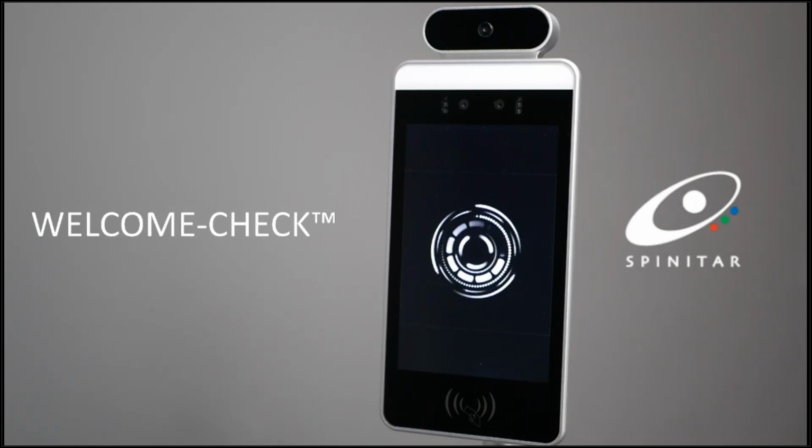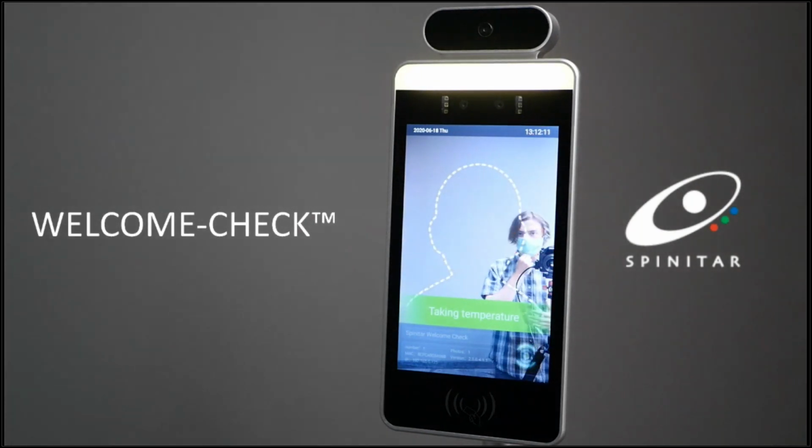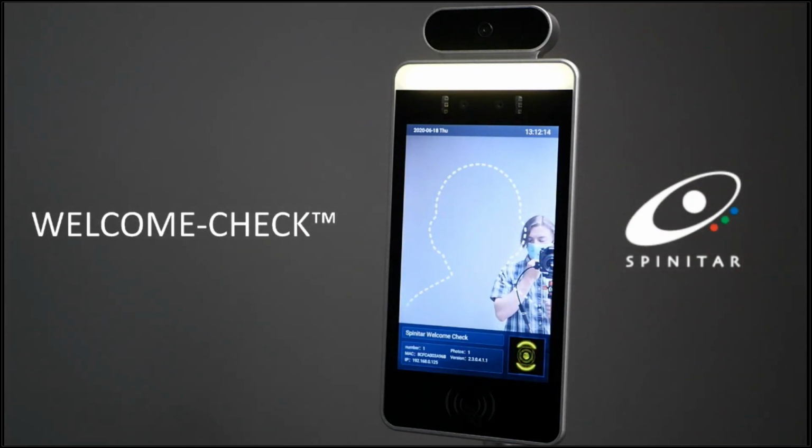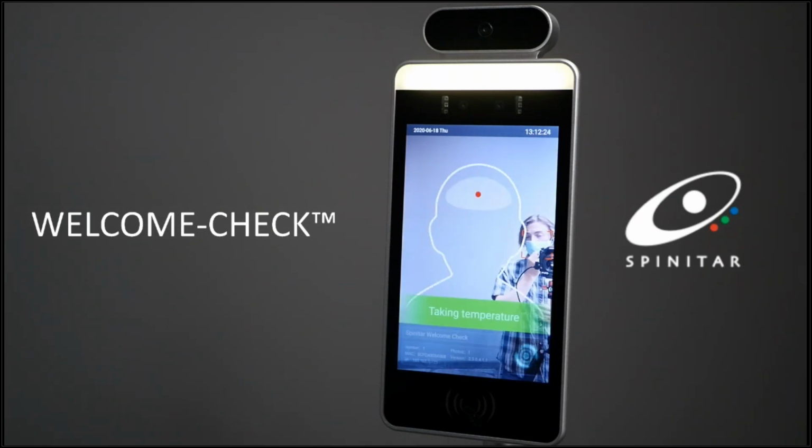Something to note, as you see on screen here, is the device in idle mode. So it's just waiting in standby, showing that the device is powered on and waiting for me to come up and get scanned. So I'll come up about 4.5 feet away from the device, and it'll show that I'm within the field of view of the device. So it'll turn on. And what you can't hear, because I have the audio turned down a little bit so it doesn't interrupt our phone call here, is there's an audible narration stating as I get into field of view to please come close and have my temperature taken.